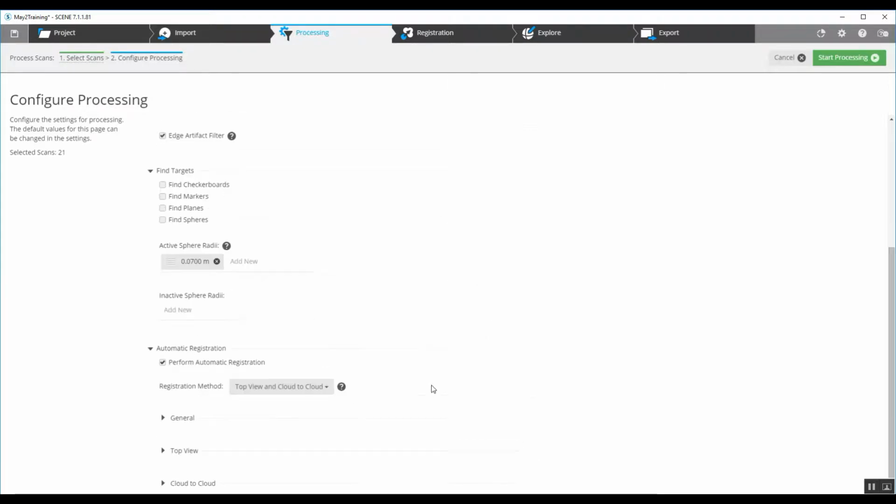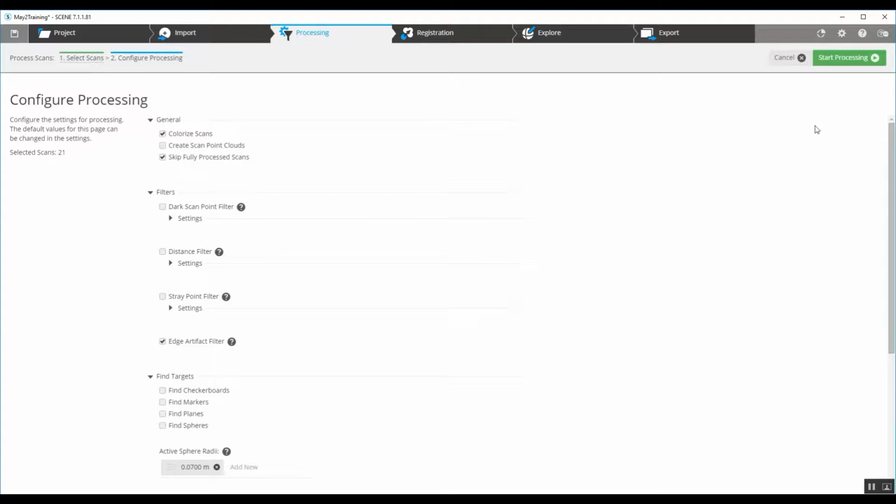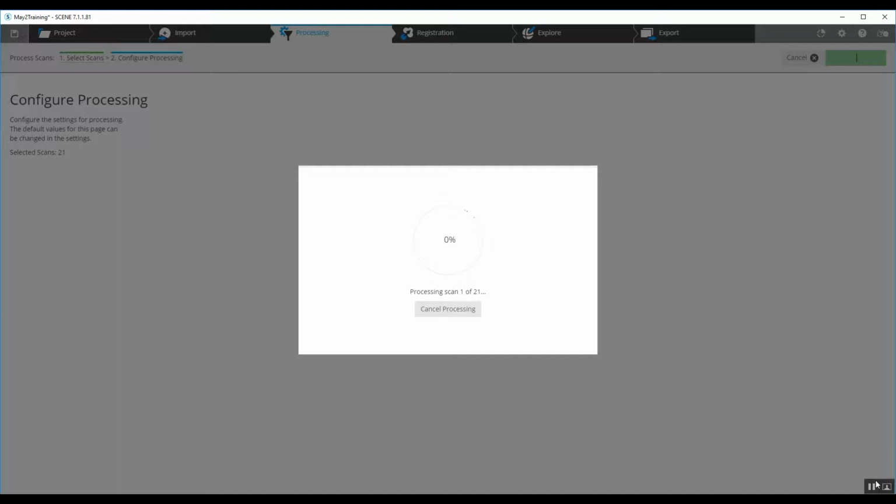Perform an automatic registration. We're going to use top view and cloud to cloud. The reason that we don't want to create a scan point cloud is if for some reason the project does not come together successfully and we've got different clusters and outlying scans, we want to fix all those things and get that registration to where we want it to be before we create the project point cloud. Go ahead and start processing.